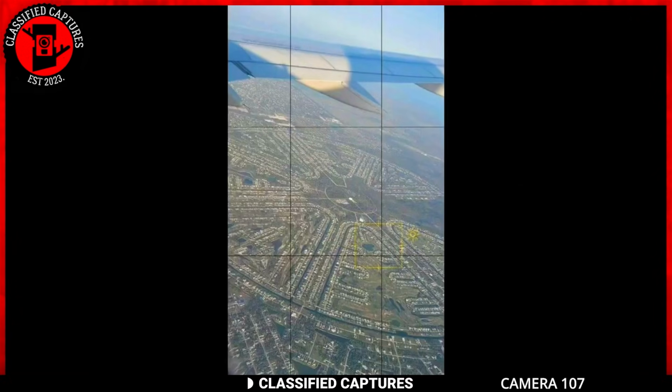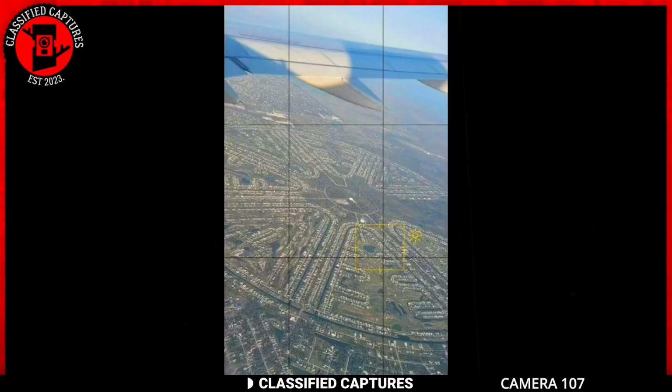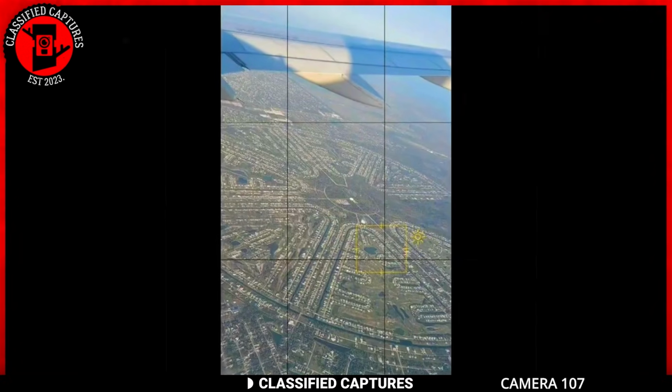All around the world, these spiral patterns can be found in communities designed and built in that shape.